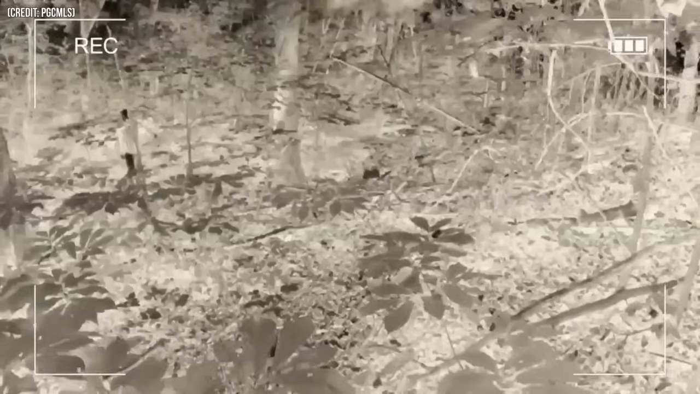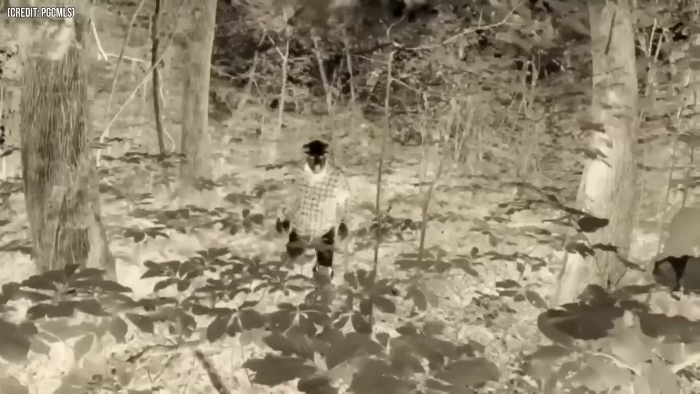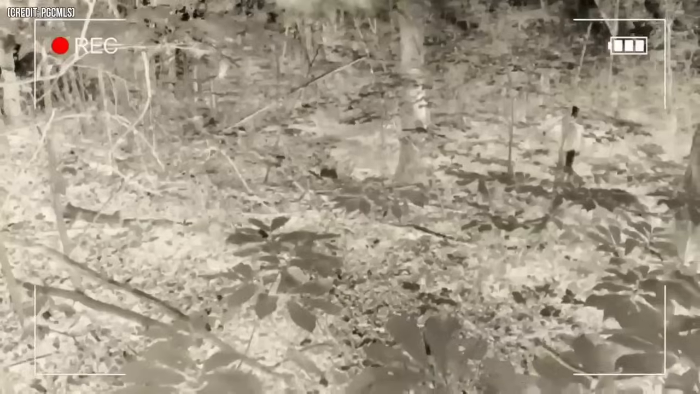Number 30. This camera ended up recording what we call a goat man, although it looked more like a man wearing a goat mask than anything else. However, what this guy was up to so late at night in the woods still remains a mystery.